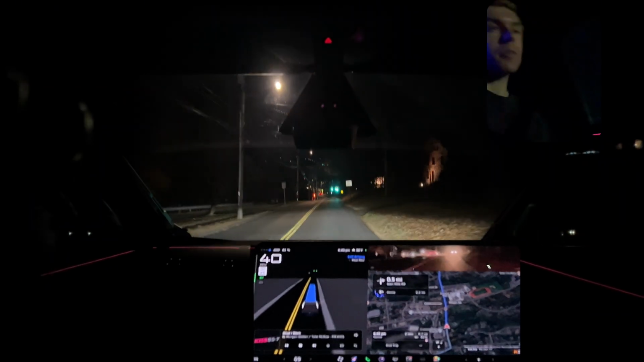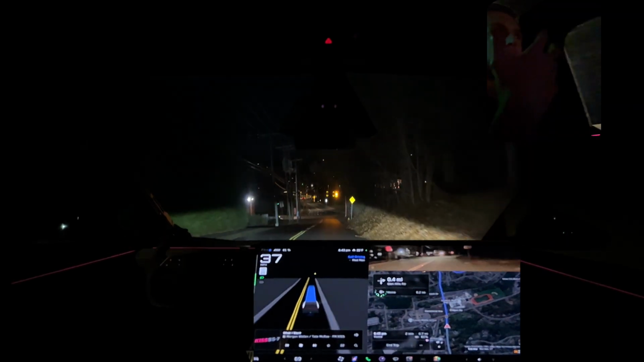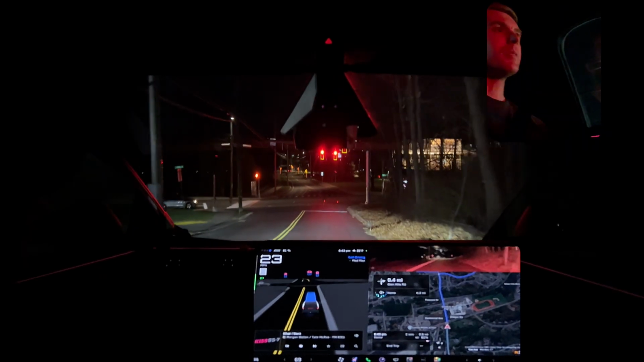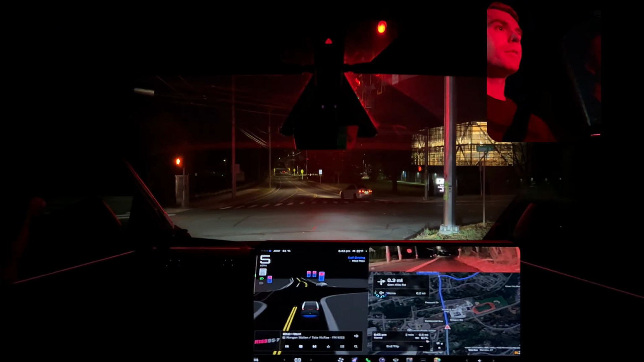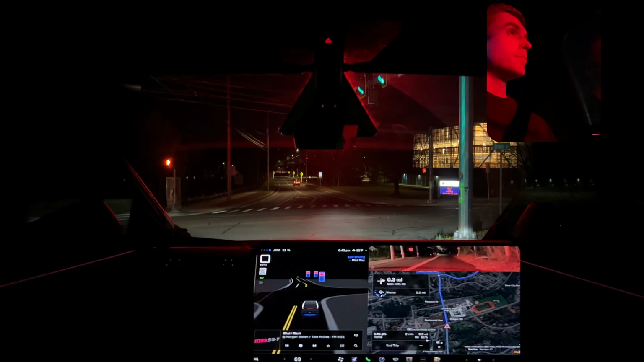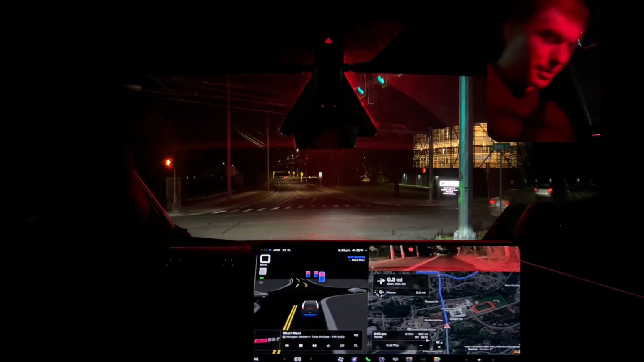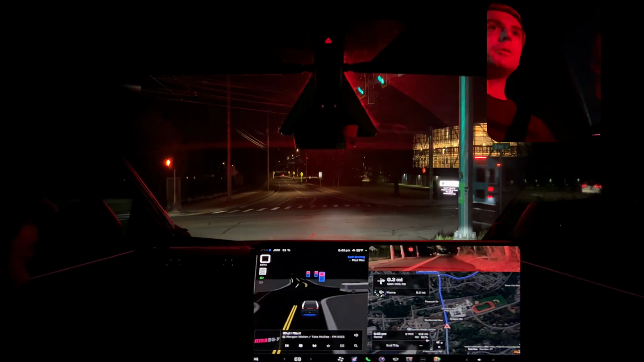Pretty high speed for a 25 zone. That's the only thing. I don't think we can control that. If we switch speed profiles, it doesn't change that behavior, I think, at this point. Uneventful, stopping for a red light. Version 13 on Cybertruck would feel like how I look just now, diving forward.